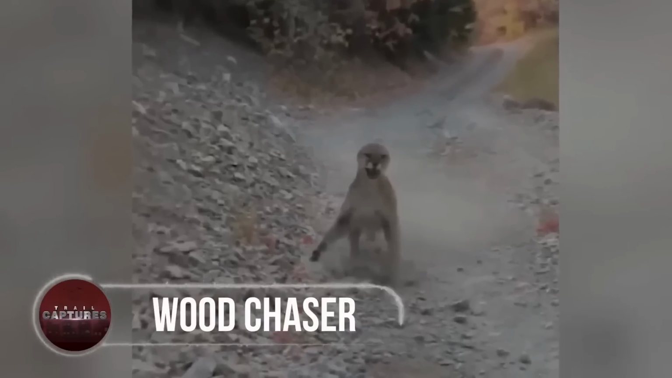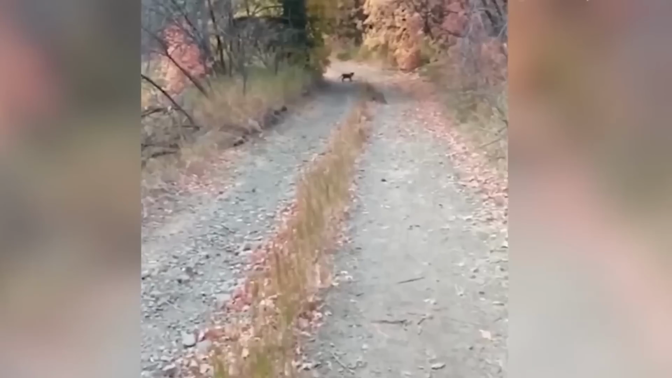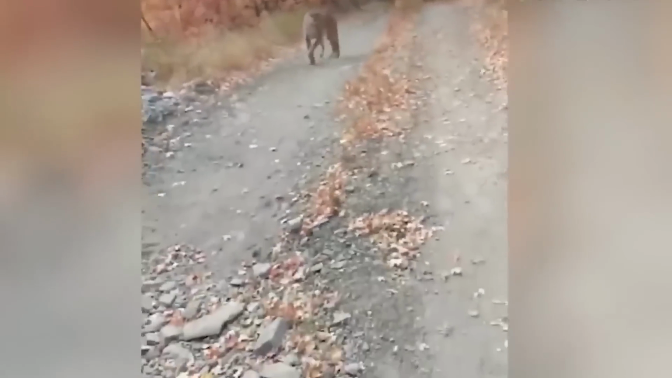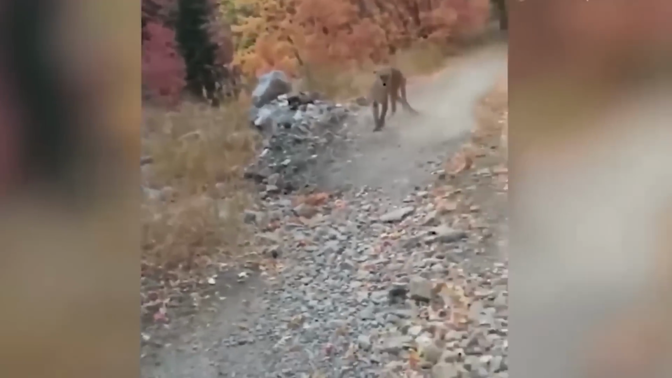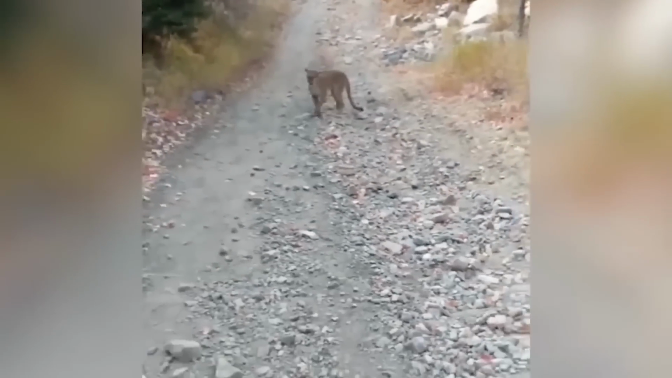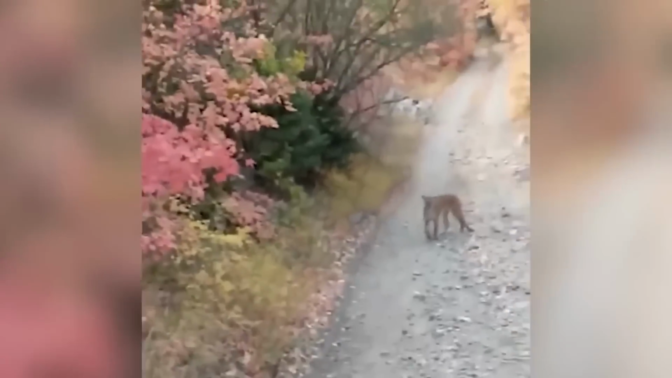Wood chaser. While walking through the woods, keep your eyes open, because you have no idea what might be sneaking at you from behind one of the scary bushes. Just like this guy, who received the shock of his life while trying to capture some cute moments of cougar babies. Go away. Go away.